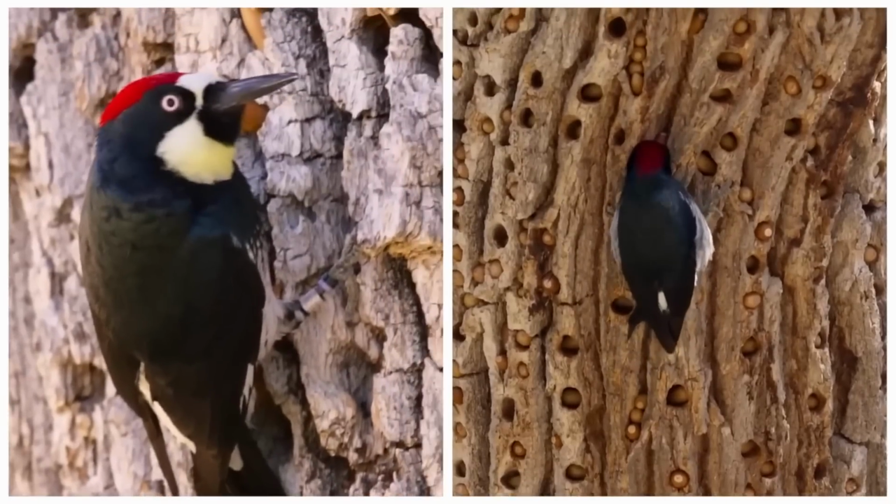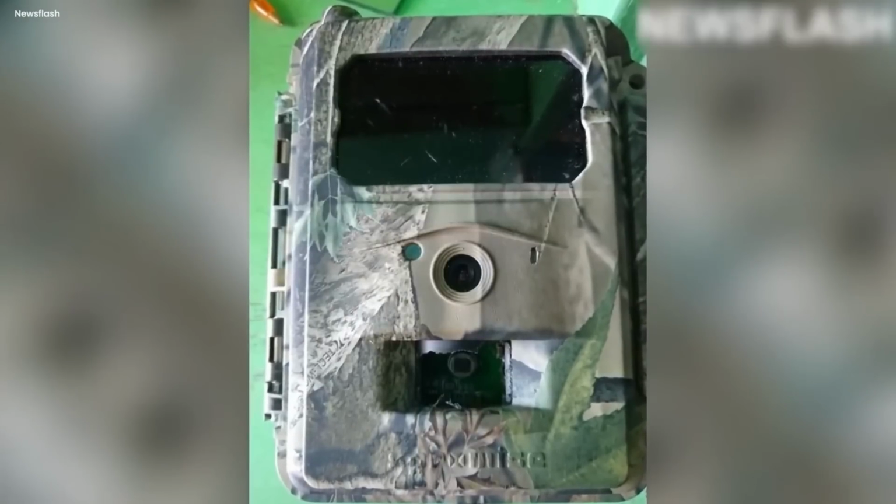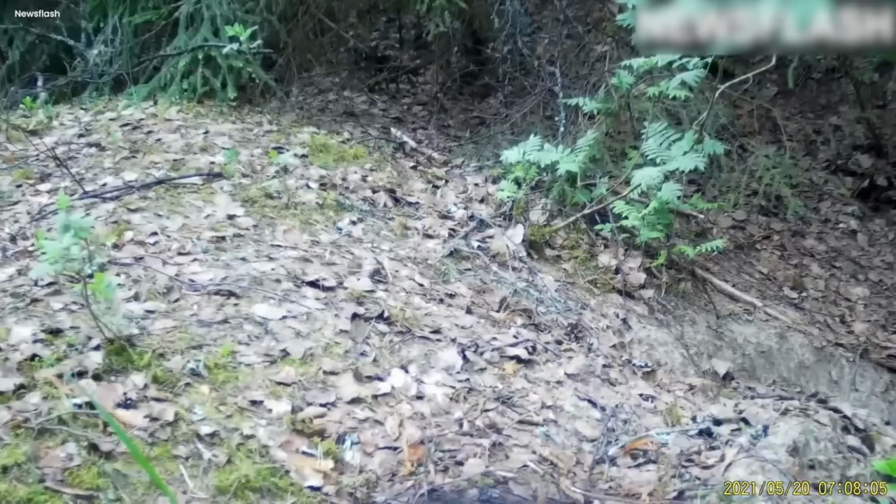Days turned into nights, and nights turned into days. The man was patient. He did not want to disturb the woodpeckers, so he stayed far away. One sunny morning, the man checked his trail cam. Guess what? He saw the woodpeckers.